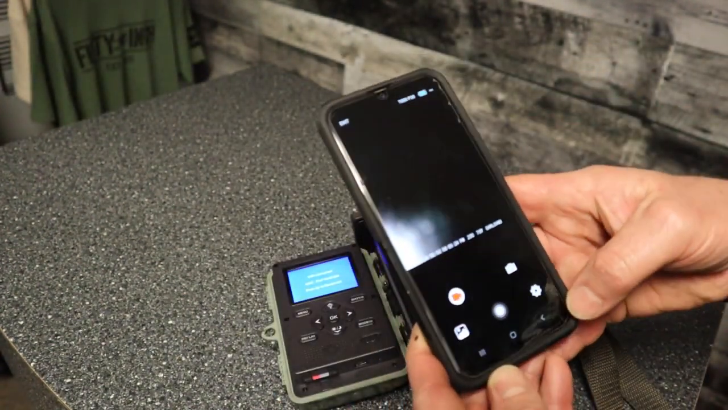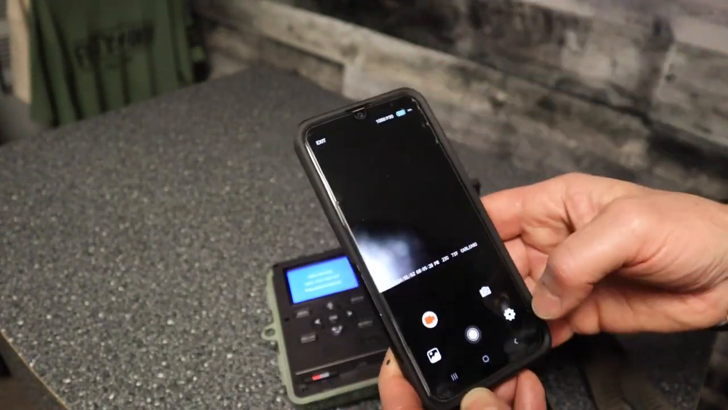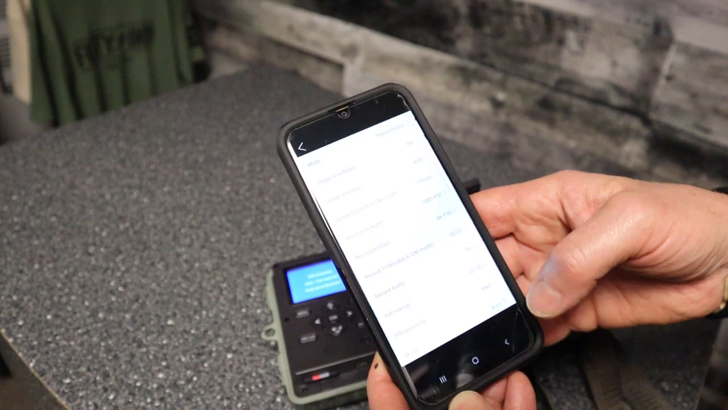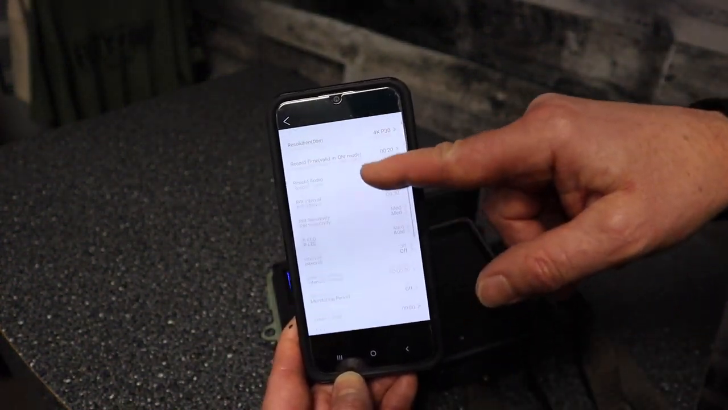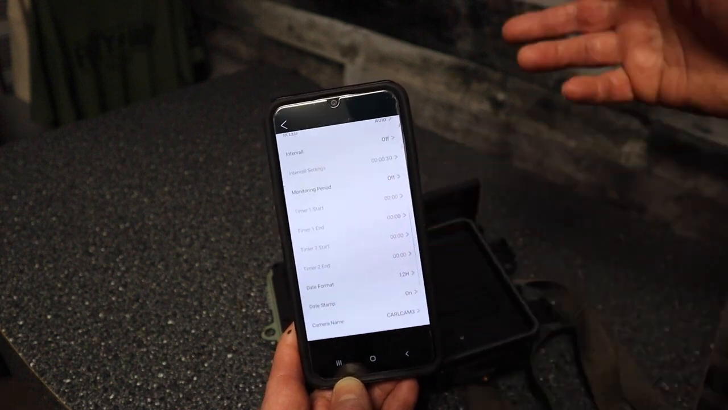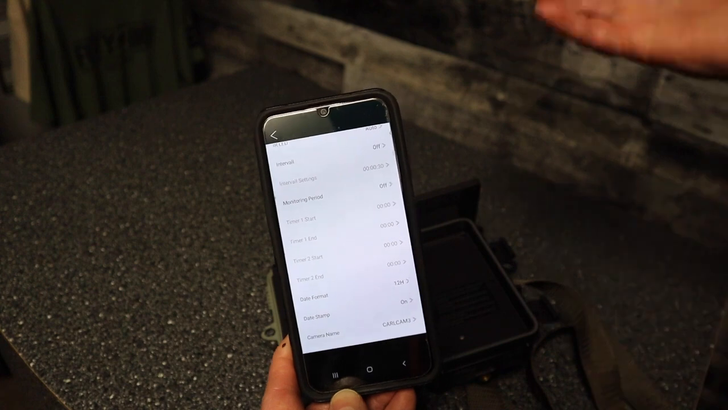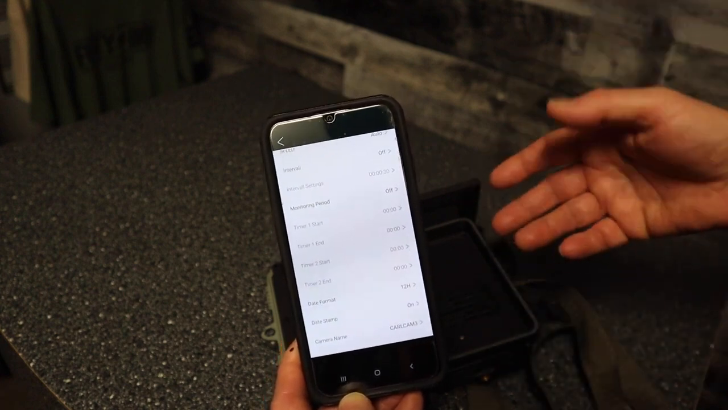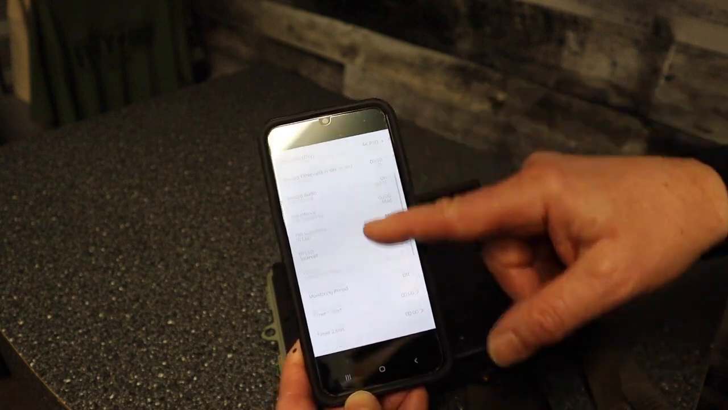So again, I can see what the camera is seeing through my phone, and I can go through and check all the videos and stuff through the phone. But I'll just go through the settings here. We hit settings. Now you can scroll through all of these and do all those changes on your phone. Now this is Wi-Fi, this is not cellular, so I can't do this at home. But if I'm in the woods and I'm 10 feet away or fairly close to the camera, the Wi-Fi will connect. And yeah, all those settings I just went through can all be changed through your phone here.